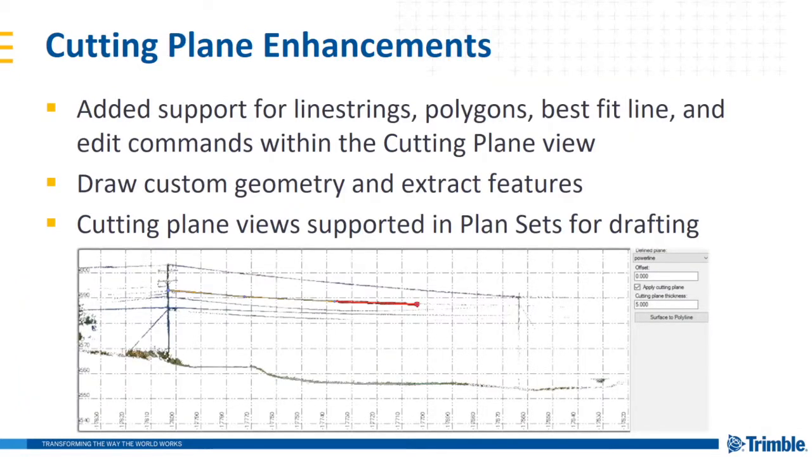We've really rounded out our cutting plane. The cutting plane tool was added in TBC version 382 and really enhanced here in version 390. The cutting plane view has been enhanced now to support the following CAD commands: create line string, create polygon, and best fit line. This geometry can then be used in TBC or exported out in another CAD format for use in third-party software.